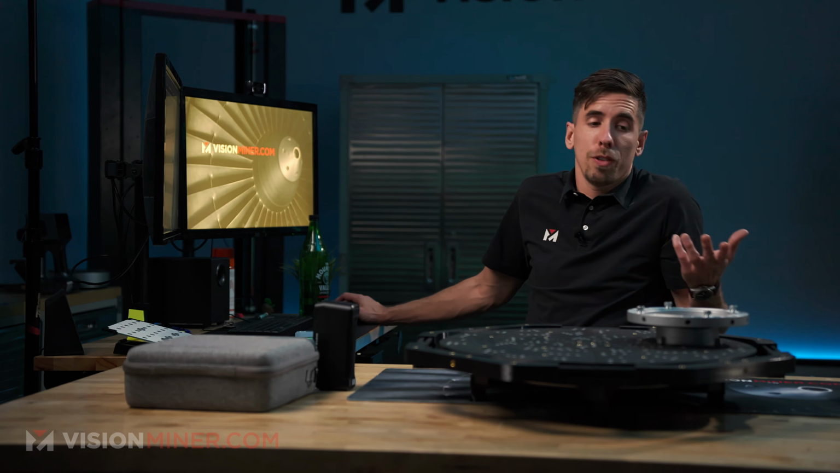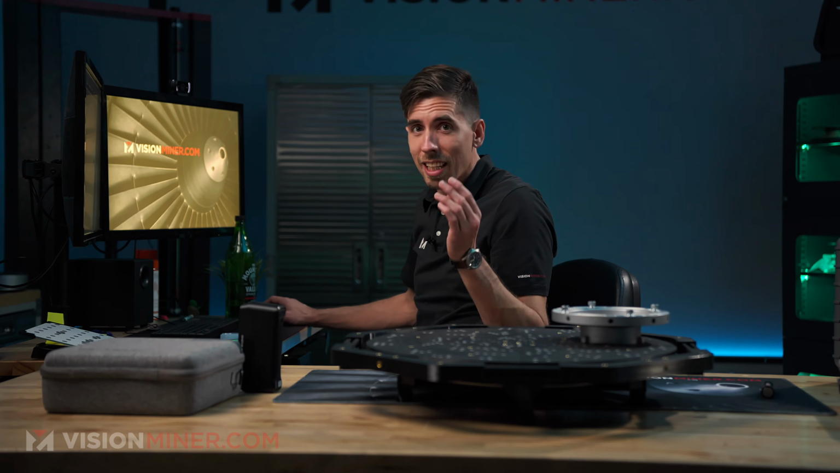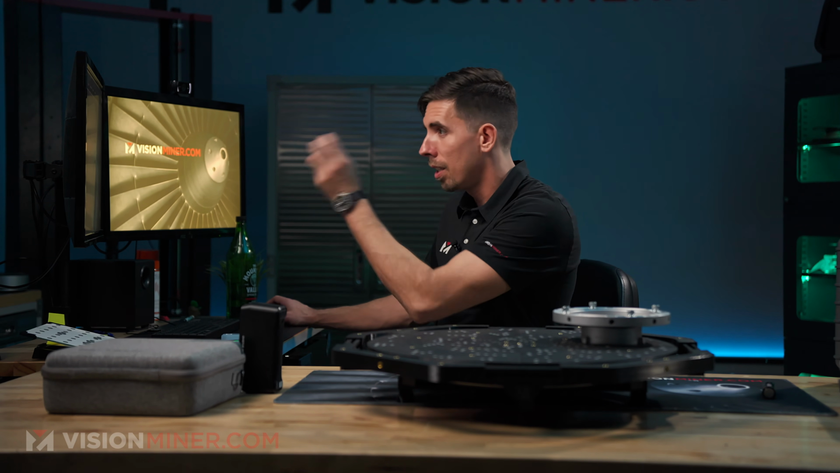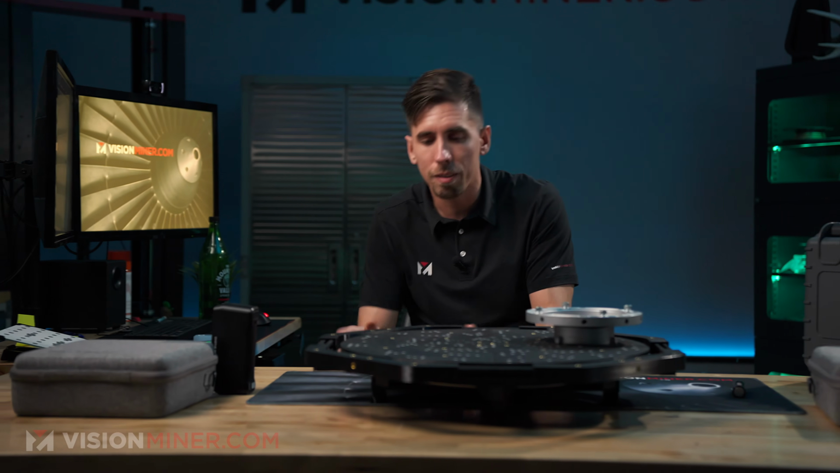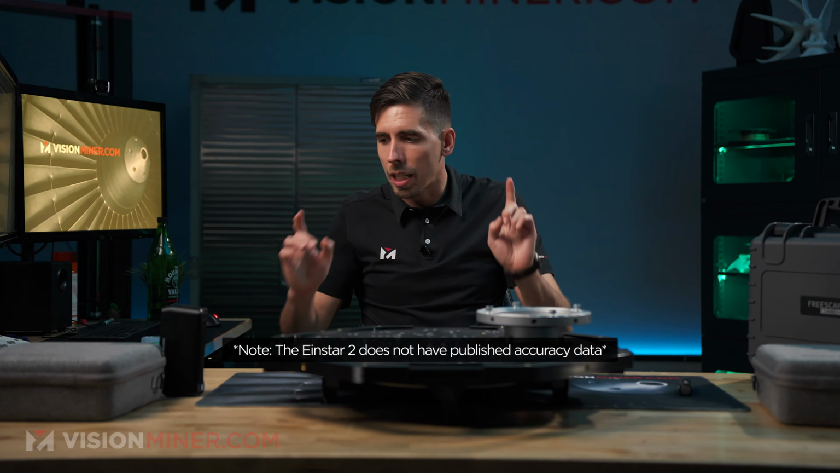But dude, I mean, for what? An $1,100 scanner, $1,200 scanner? This is insane. This is like $10,000 a year ago. We get to the HX2, which seemed similar. Now the HX2 did have public accuracy data. Again, this comes down to accuracy.